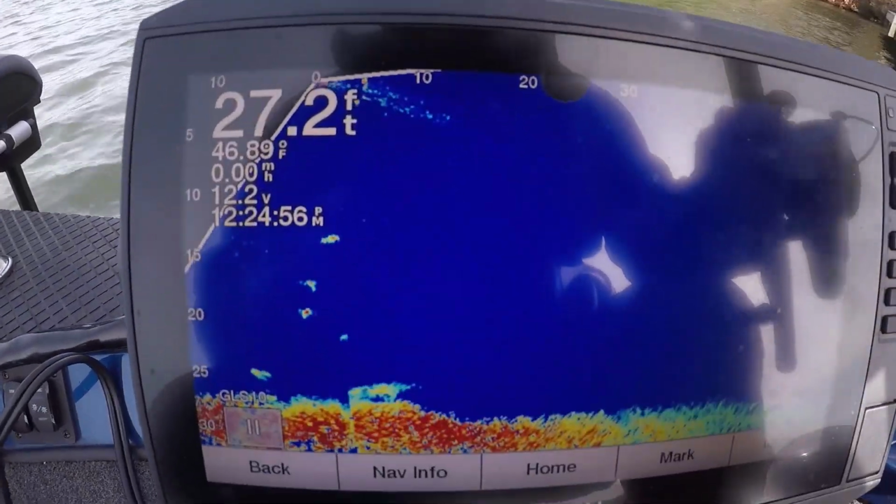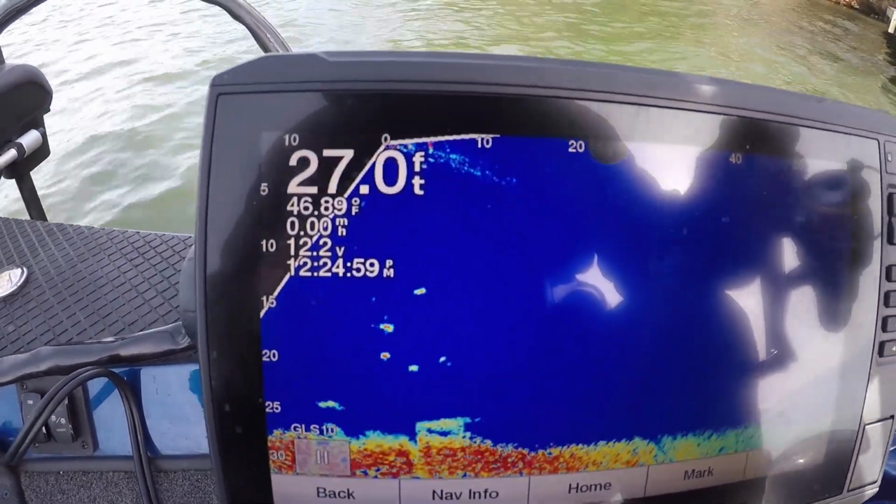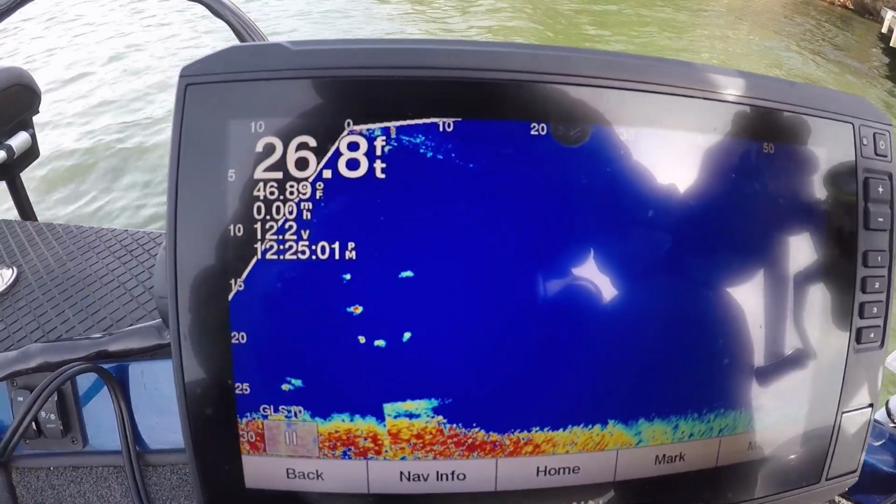All right guys, there comes some fish back in. I don't know where my bait is. See him there? I hope my bait's close.